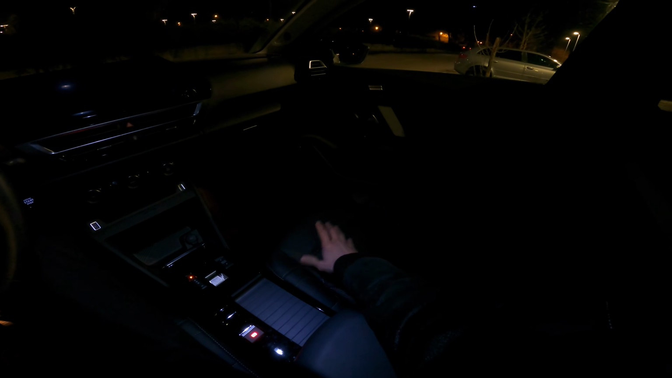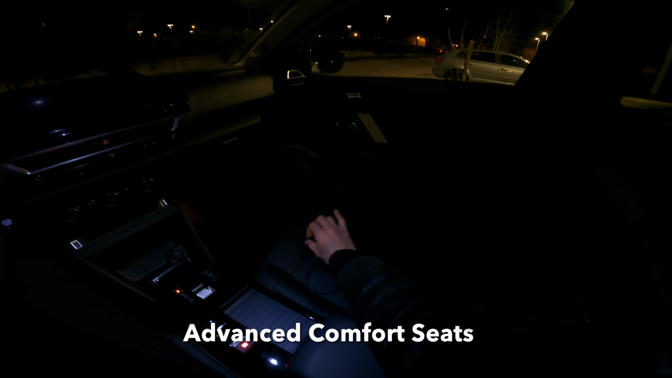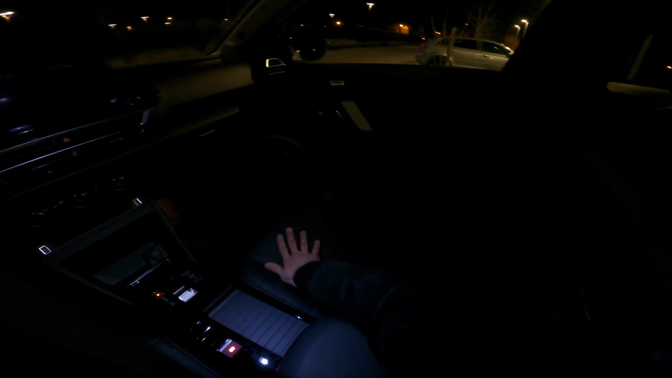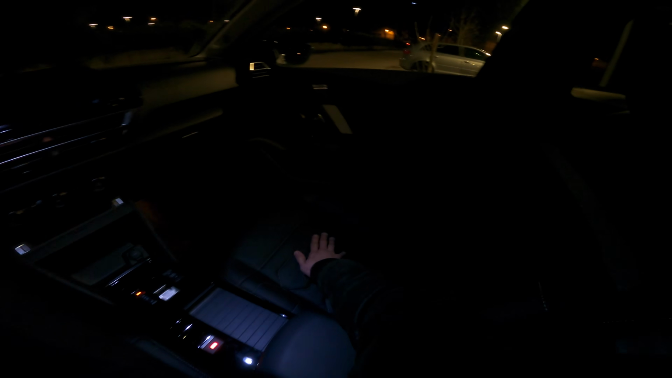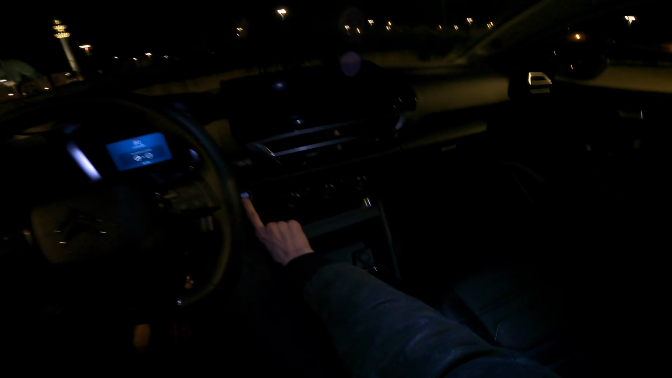Now, a huge recommendation for this: I forgot the name, but it's something like comfort seats. I think there was something else in the name, three words, I forgot, I have to apologize. But really comfortable cushions. There are little lights here on the side, not sure if the camera will pick this up.